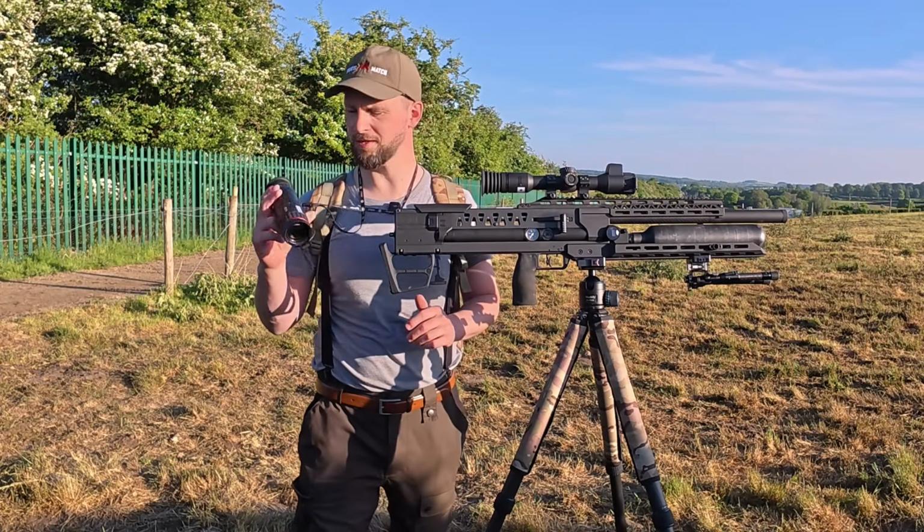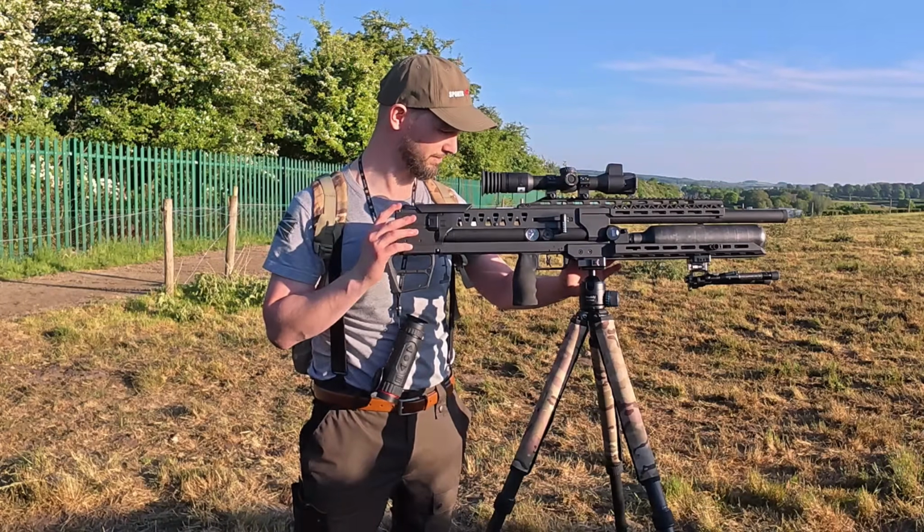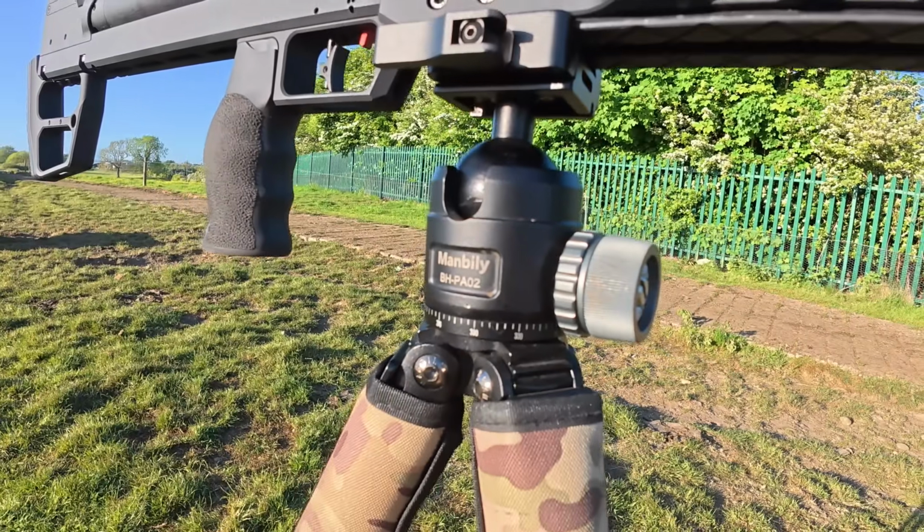The thermal monocular that I'm using tonight is the HiKMicro FQ35 PRO. The rifle itself is currently sat on a Manbilly carbon fibre tripod.